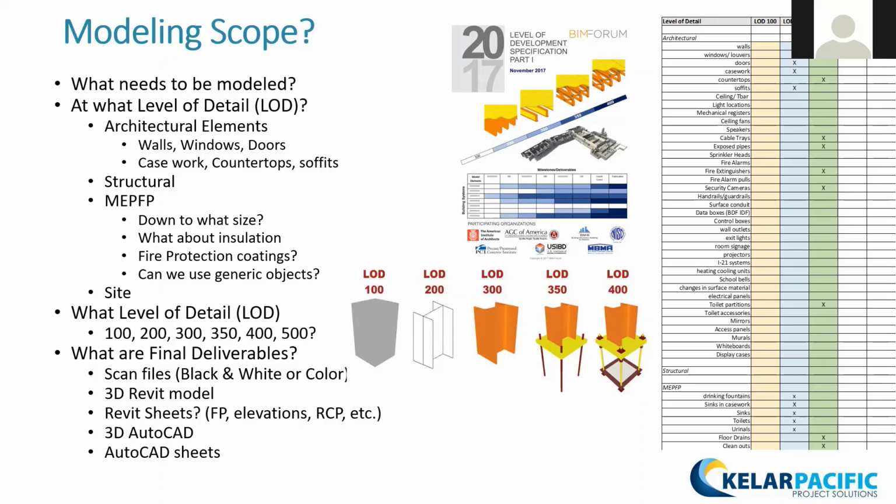You know, we're using the BIM Forum LOD scale: 100, 200, 300, 350, 400. So all of those things make a difference. Is it just the architectural elements, walls, windows, doors, casework, countertops, and soffits, or do you want pipes, outlets, stuff like that? Again, it's important because that will mean we have to do higher resolutions, make sure we do it in color, make sure we capture those. These are important things that we need to know beforehand.